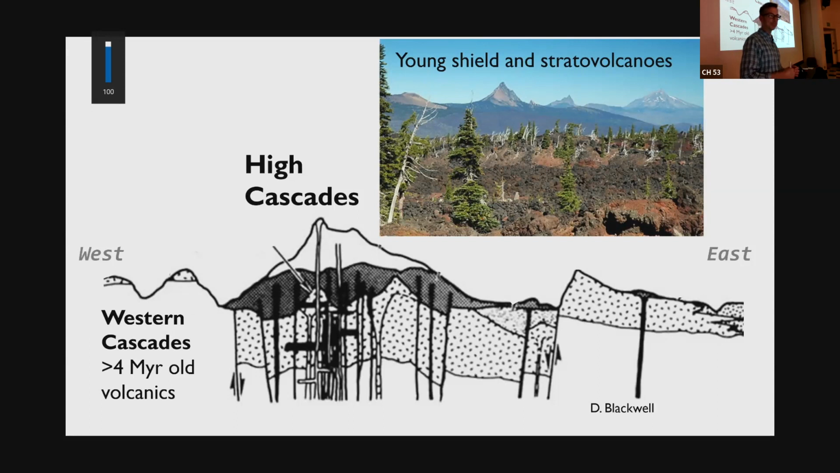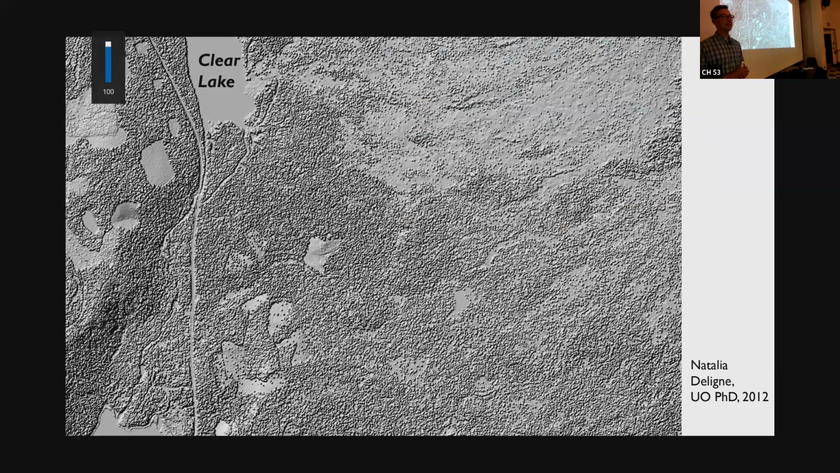And the contrast right here by the big fault in this big graben area is a really interesting area where Gordon Grant and others that you've heard from have done work. And the reason I want to highlight this one is because this is the source of Eugene's drinking water. If you spent time in Eugene,